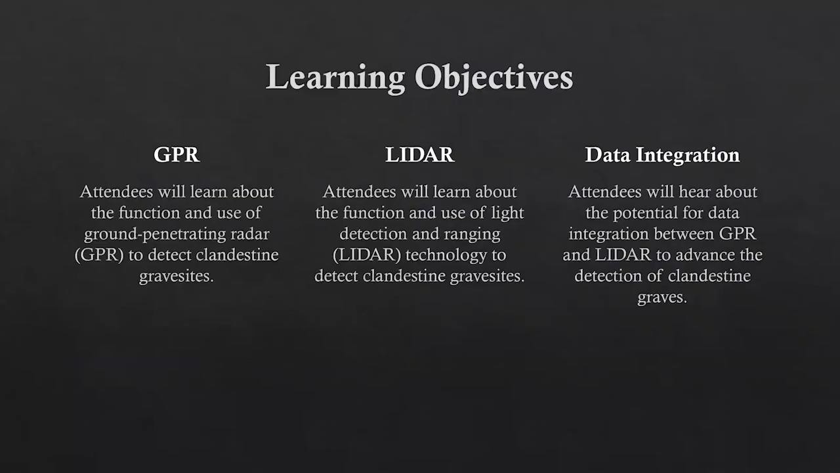So we have three learning objectives for today. We will start by hearing about the function and use of ground penetrating radar to detect clandestine grave sites. That is what I will be discussing. Then I will pass it over to my colleague, Divya Rupini Amarthaluri, who will discuss the function and use of light detection and ranging, or LiDAR technology, to detect clandestine grave sites. And lastly, our supervisor, Stephen Burmeister, will discuss the potential for data integration between GPR and LiDAR to advance the detection of clandestine grave sites.